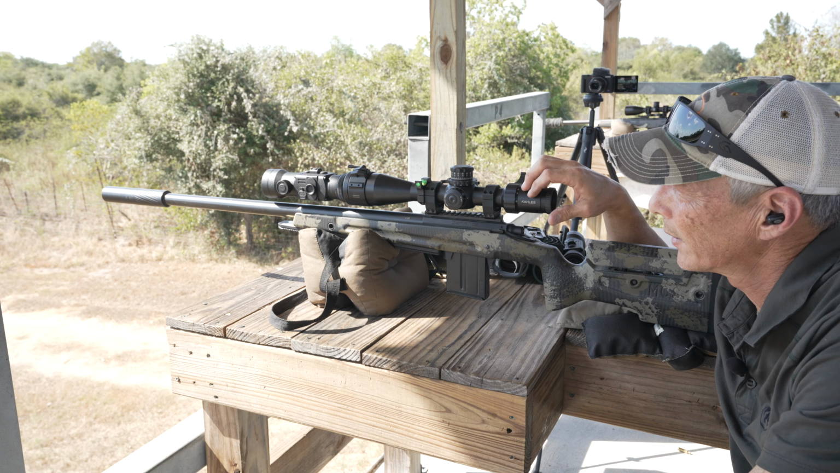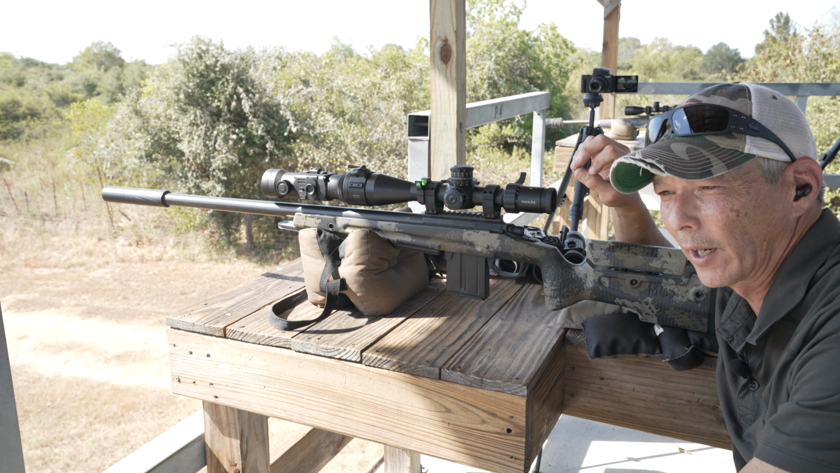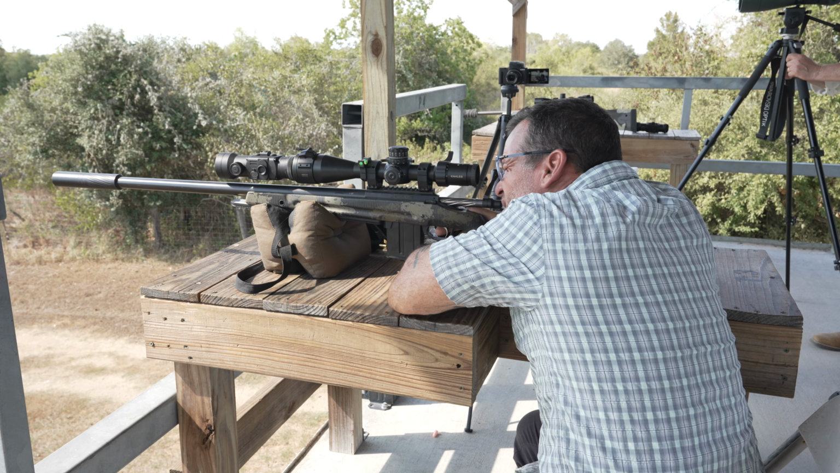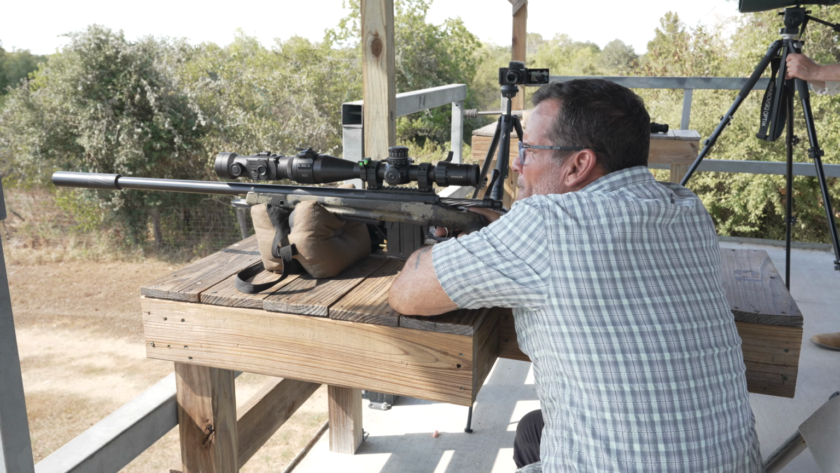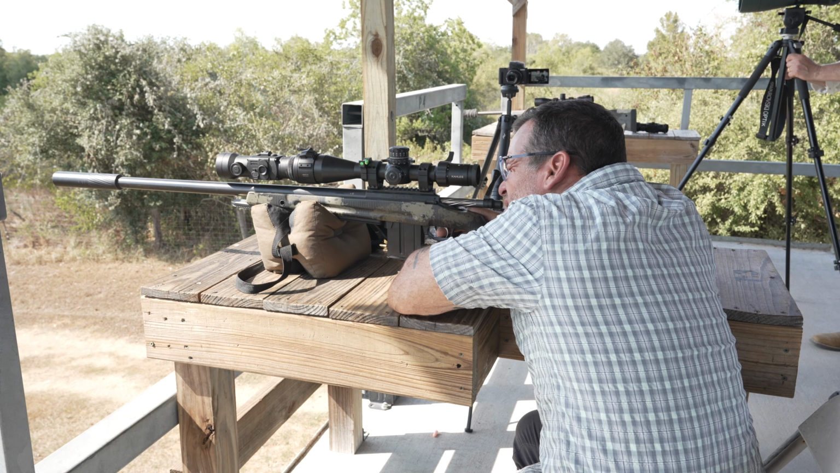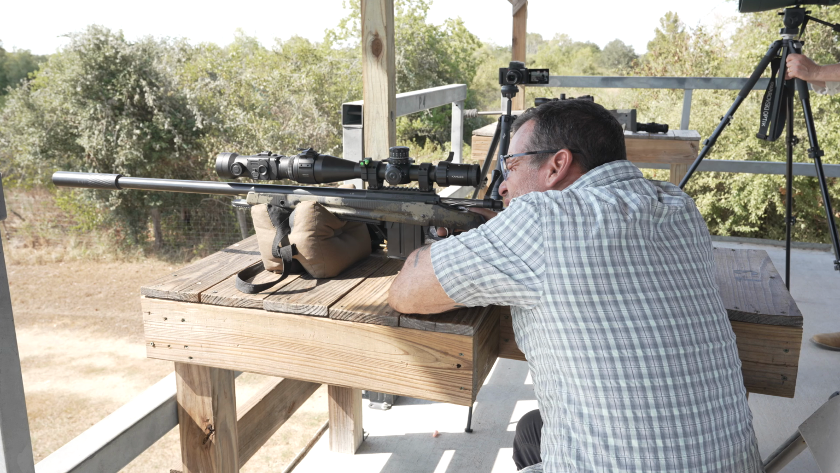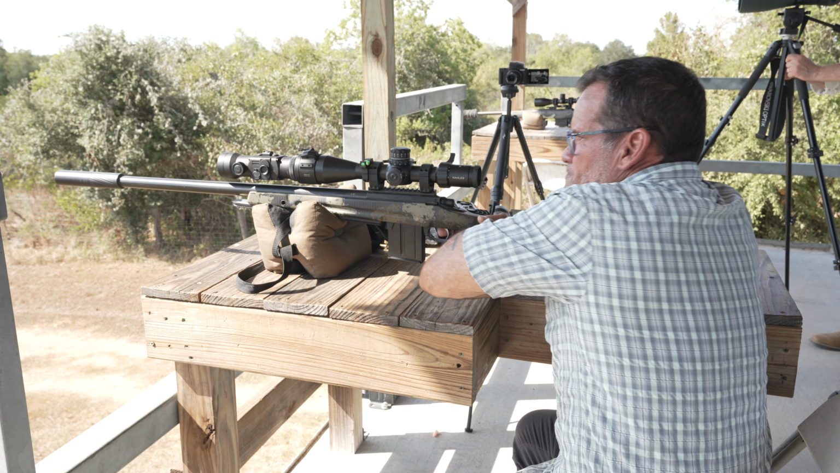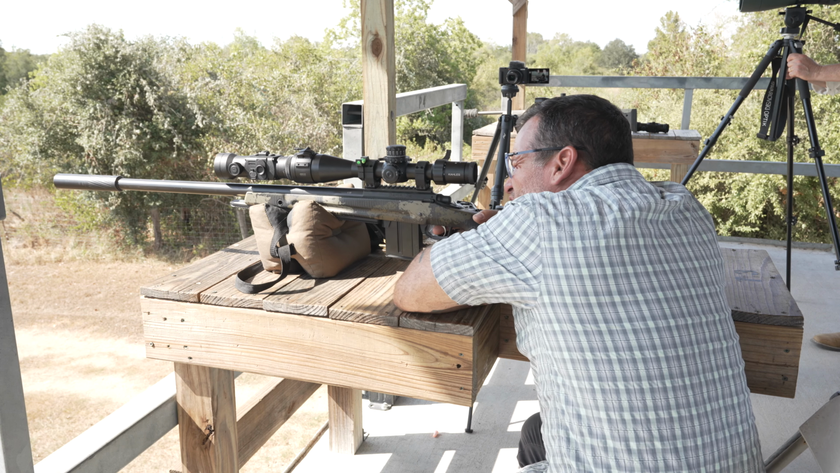So I think this is something that's pretty unique. It's very tough to do something like this with a thermal unit. It's the bright one far right. Wind, let's stay still, hold off left edge. You got this. Got it. I'm gonna make this happen.